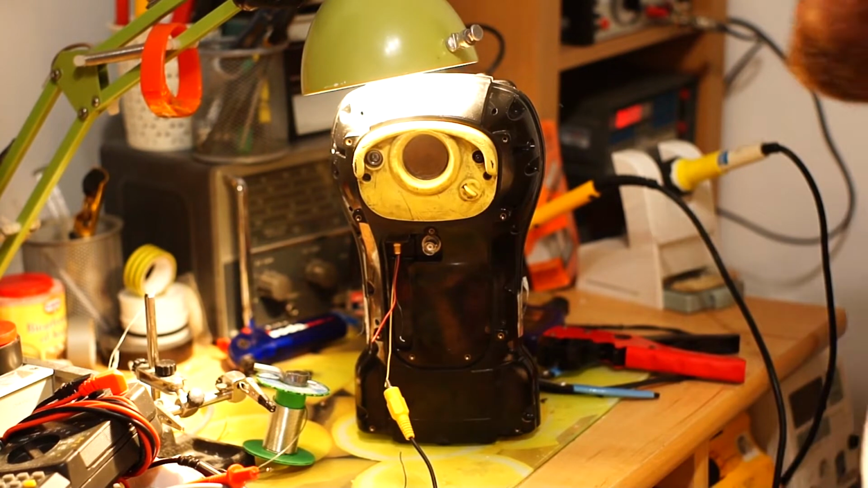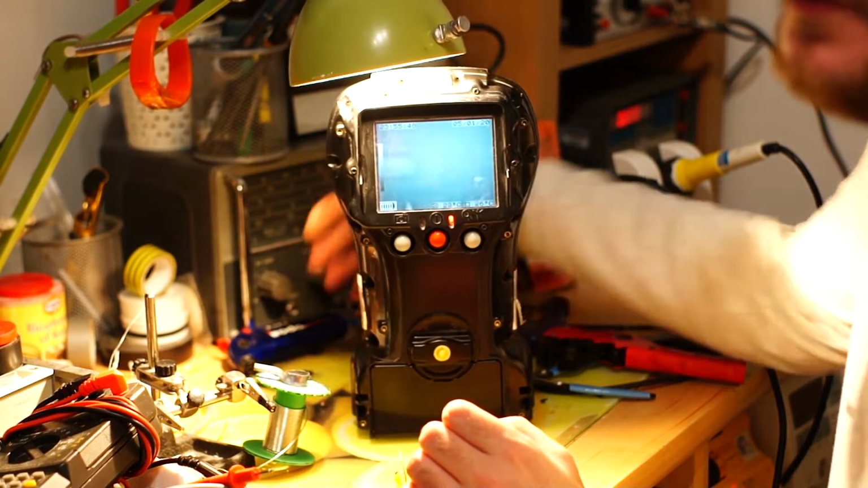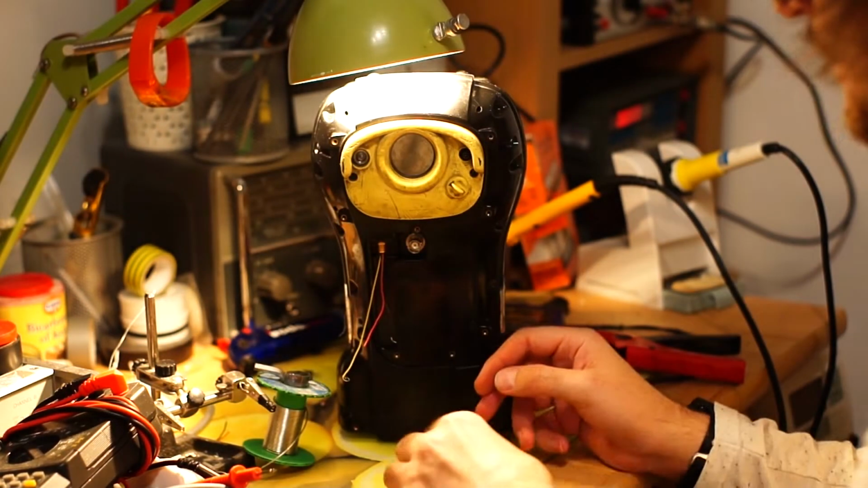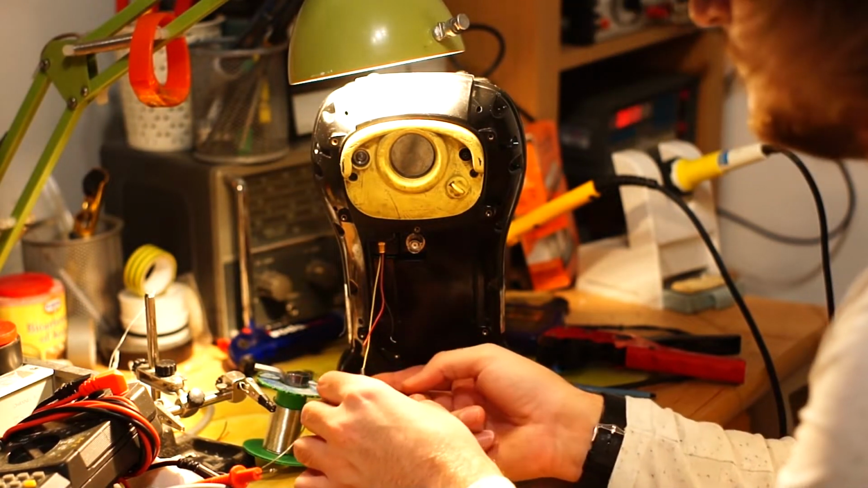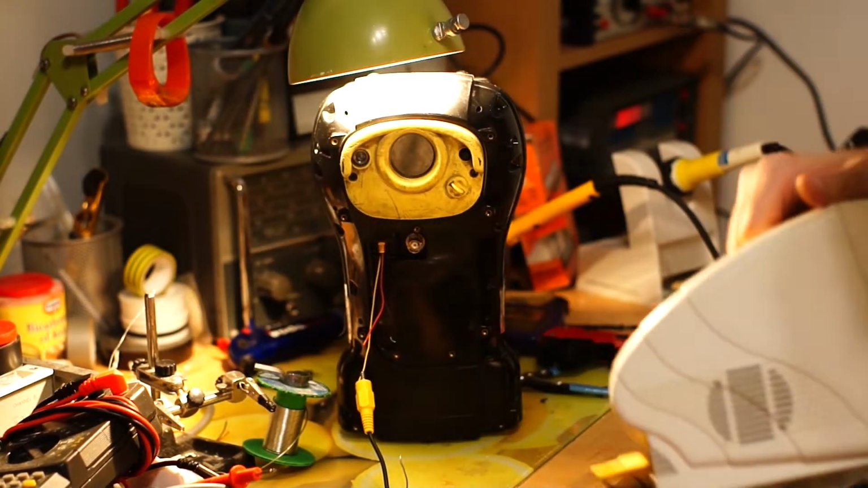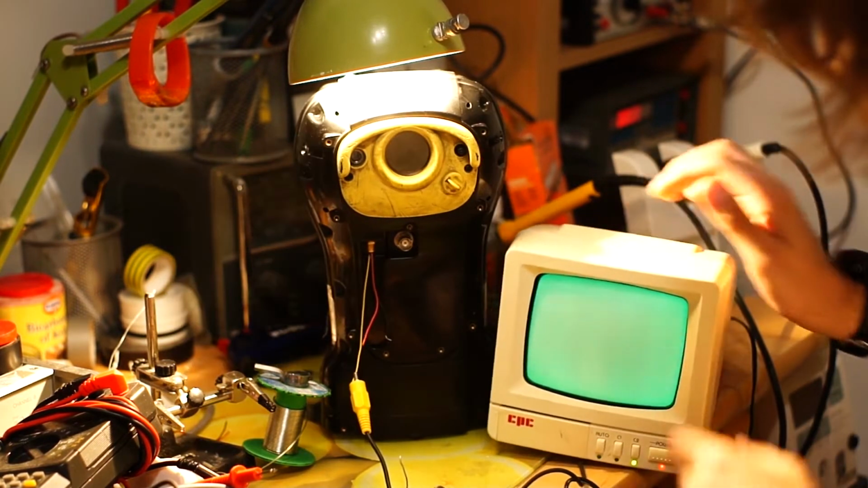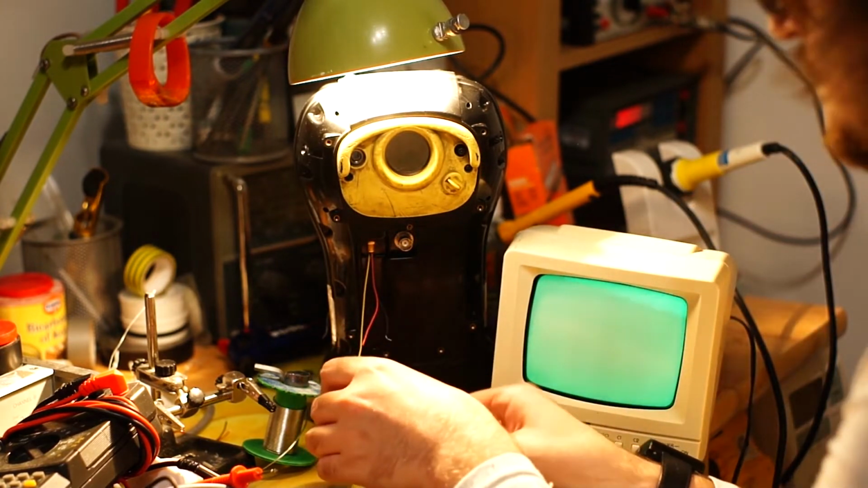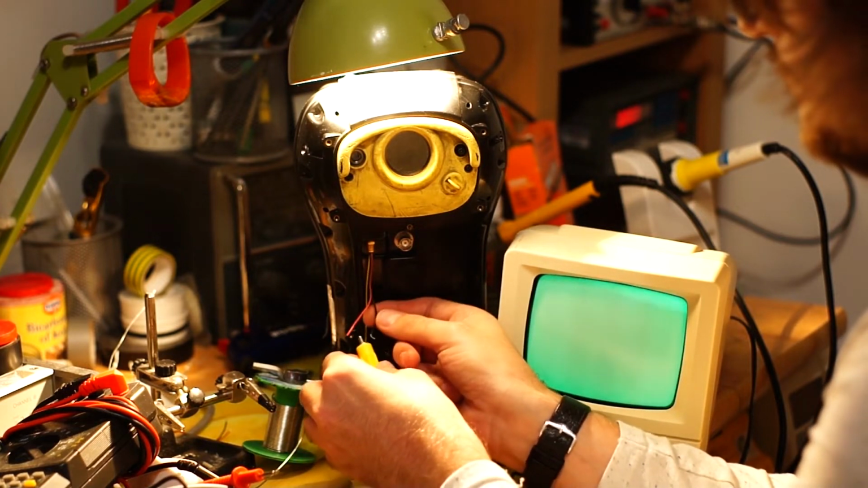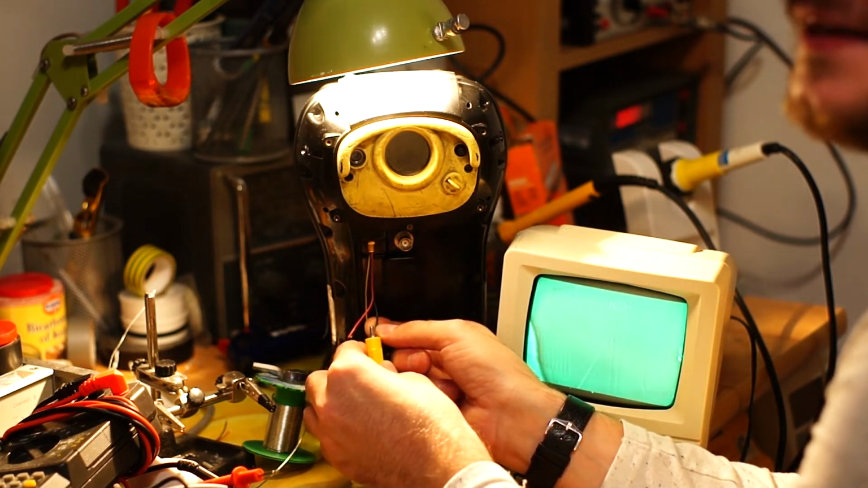And we have the thermal imaging camera powered up and running, as I can show just by turning it round. Woo! Now I just need to move my monitor into view of the camera without shorting out the pins that are powering it. There we go. That's the wrong pin. Boom! You can see the camera on it.